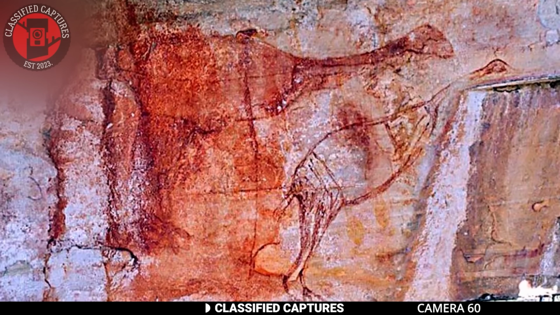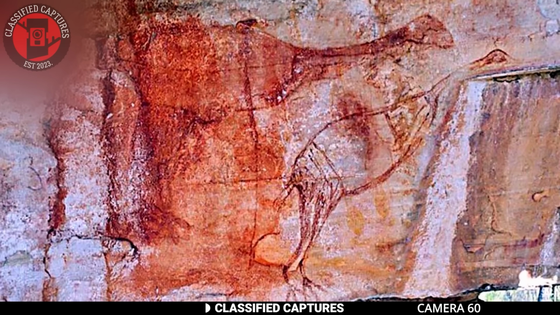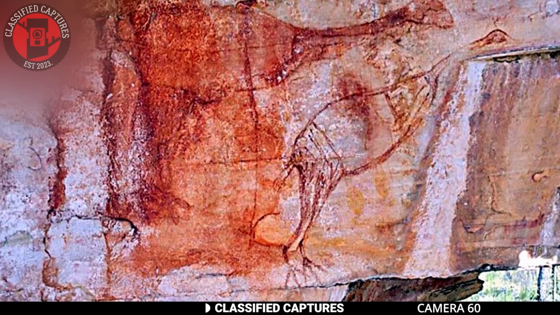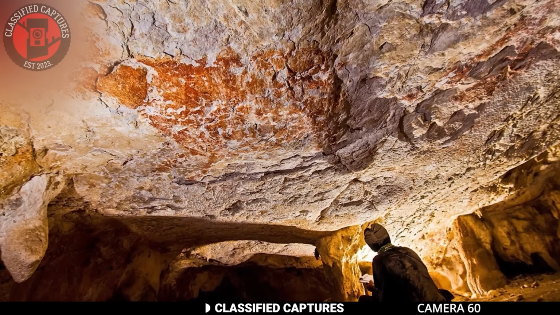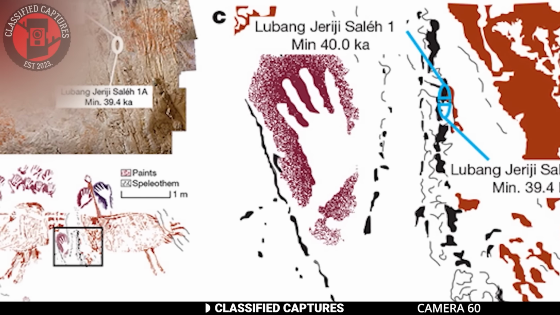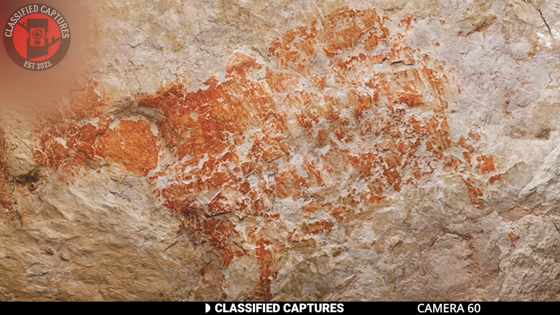The painting is part of a larger panel with other animal paintings, stencils, and designs, and was made using iron oxide pigment. The cave Lubang Jerichi Sala has thousands of rock art images, providing insight into the ancient history of our planet and the creatures that used to walk the earth.